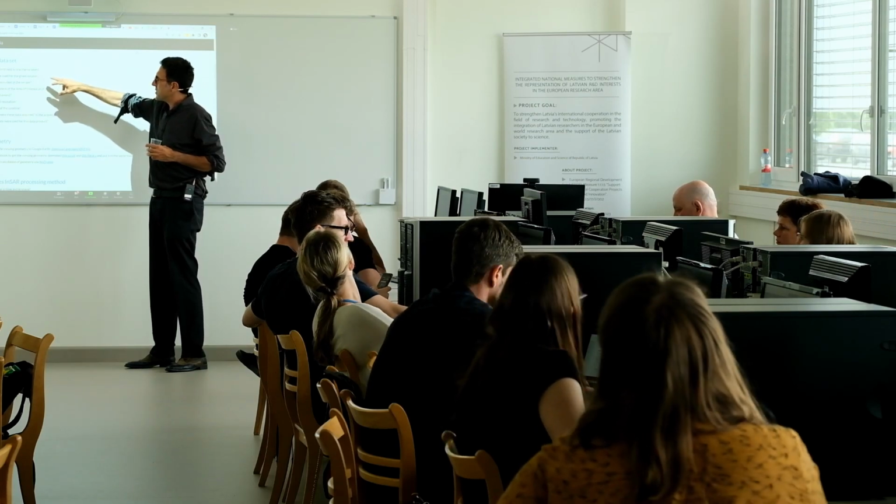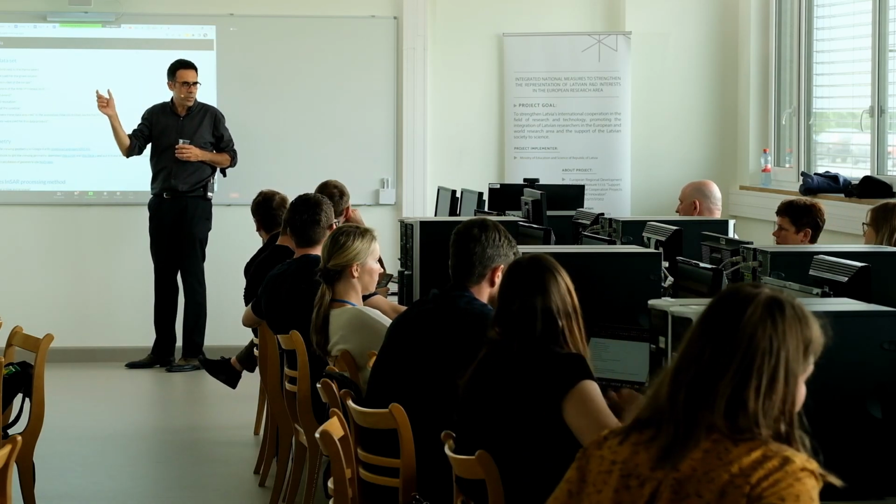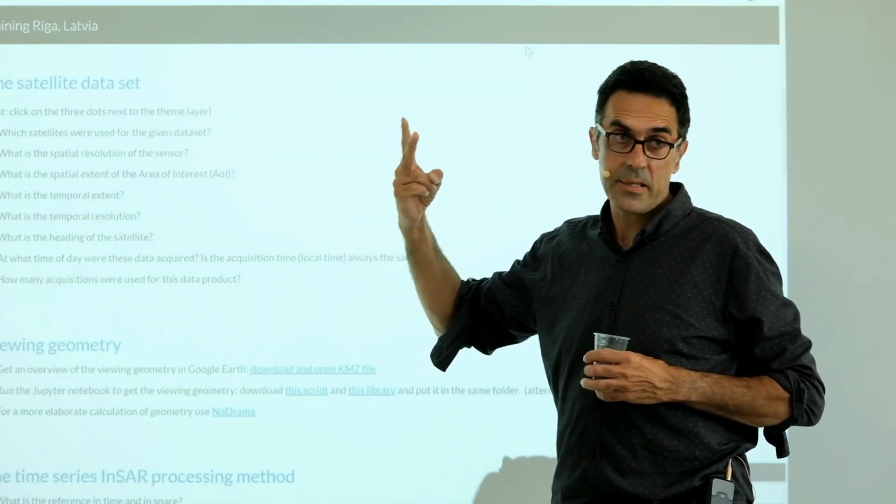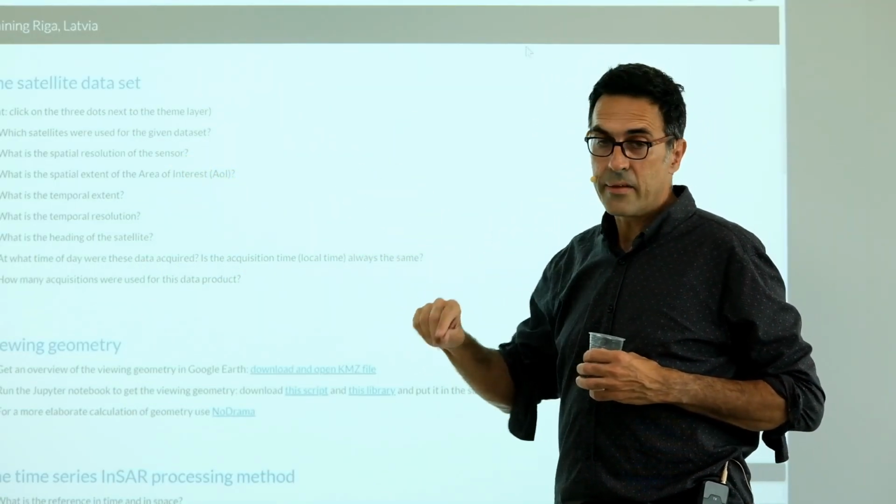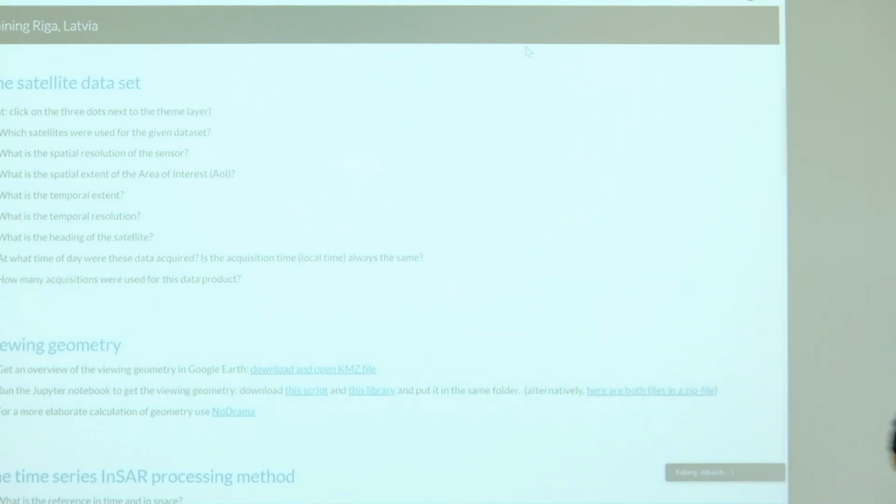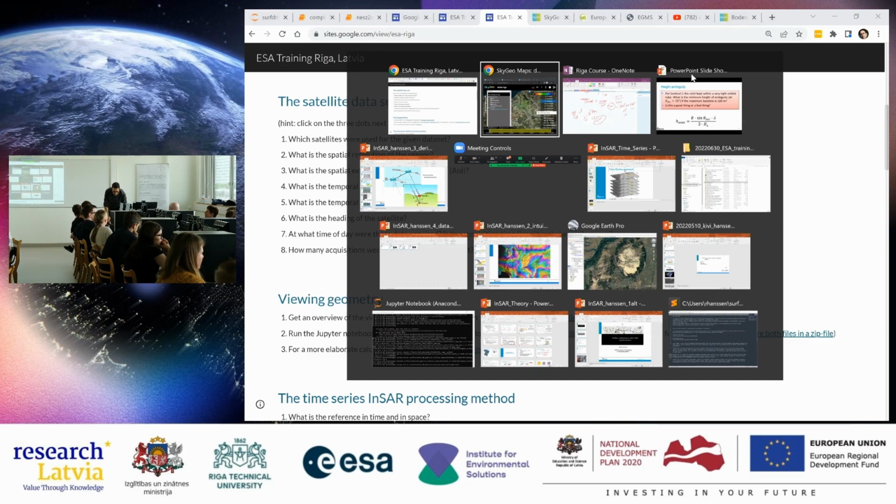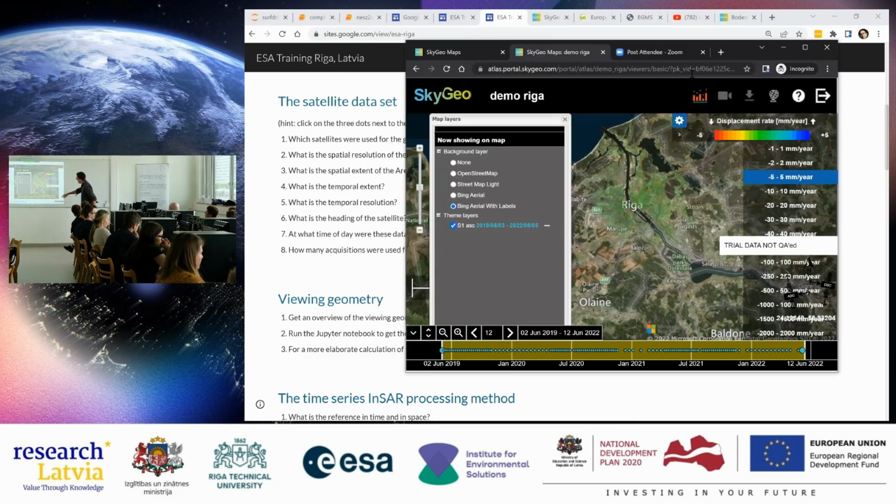So the first question, which satellites were used? Well, you can see that it's Sentinel-1, right? Actually, Sentinel-1 is a mission. It has 2 satellites, Sentinel-1A and 1B. And if you look at the colored dots in the lower part of the browser, you will also see that sometimes they were both acquired. So here, if you zoom in maybe a little bit further.